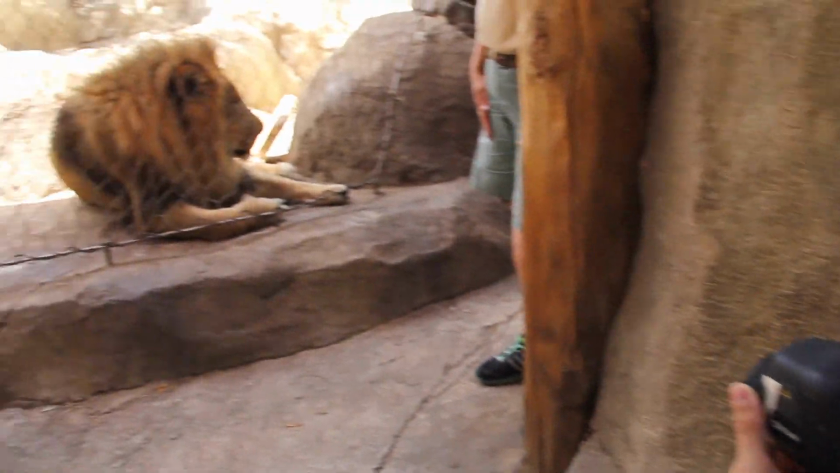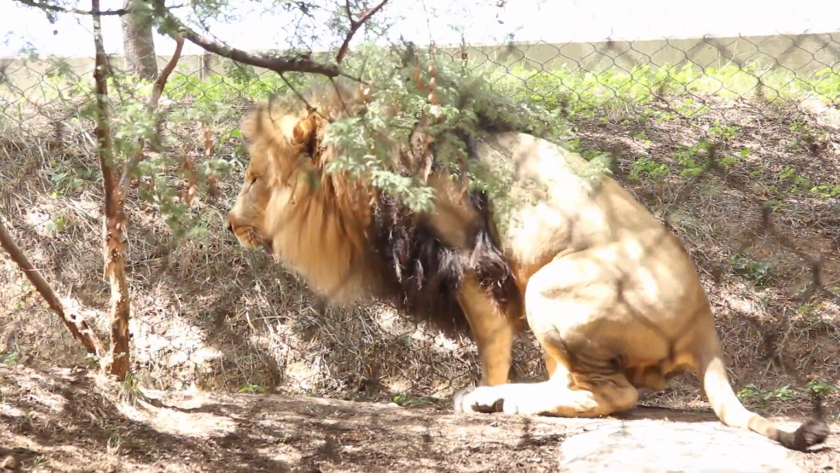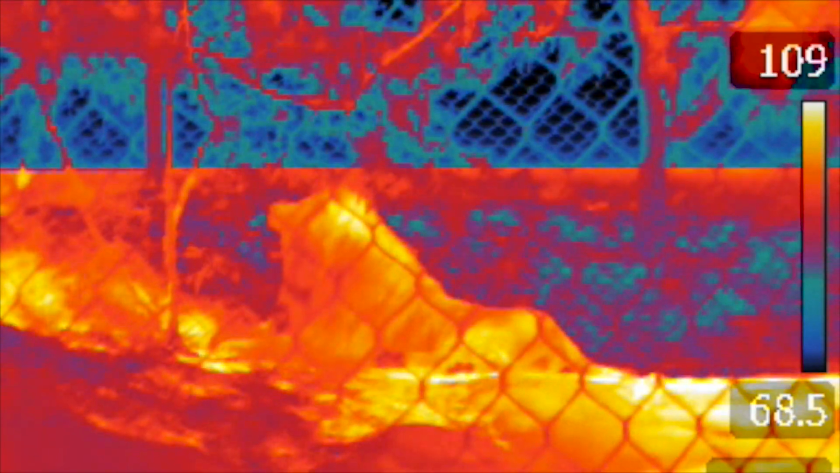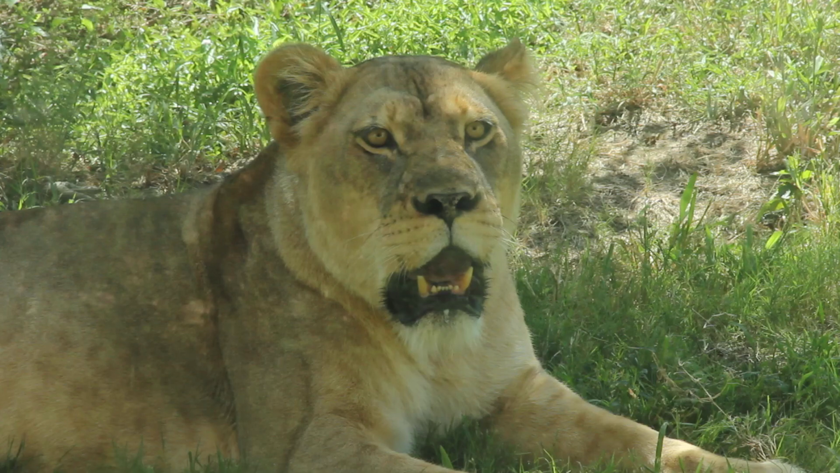How about lions? What observations can we make so that we can understand how lions keep cool on such a hot summer day? Let's ask a zookeeper. Well, first thing these guys are going to do is find some shade if they can. And we have several places out here on this exhibit that they can get shade out of the direct sun. But they're also going to pant just like your cat or dog does at home. They cannot sweat, just like your cat and your dog can't at home. And so these guys will pant to help cool themselves off.